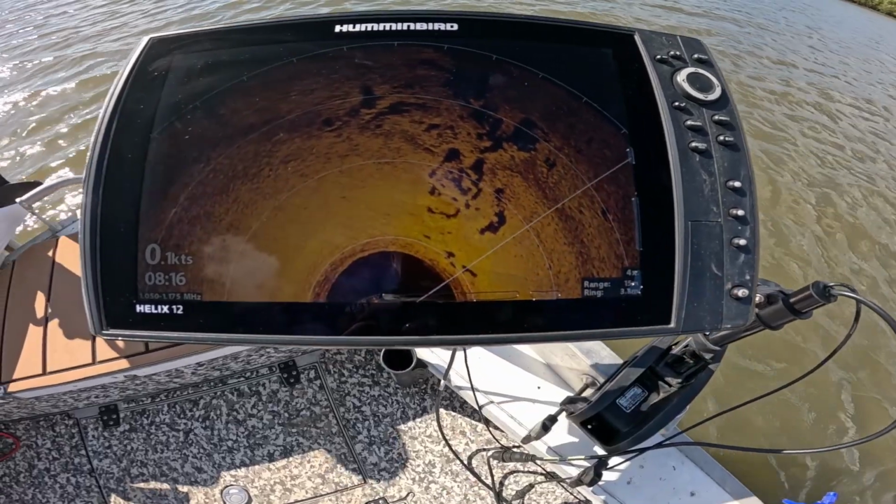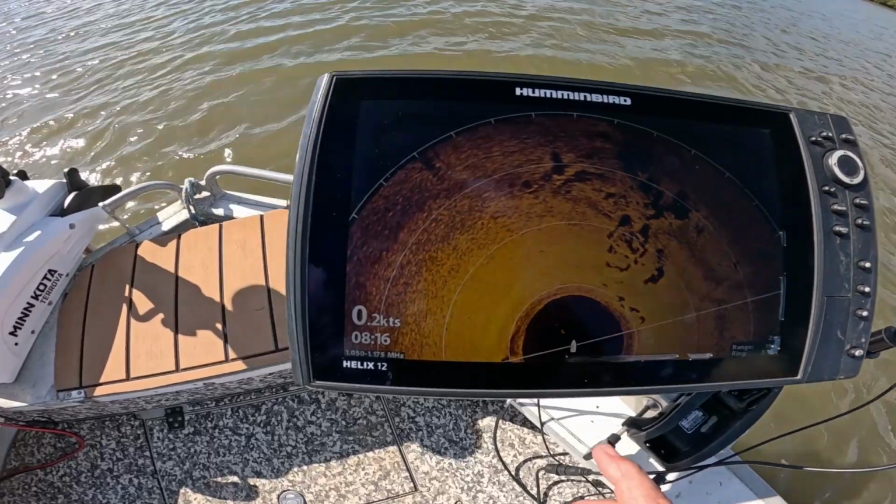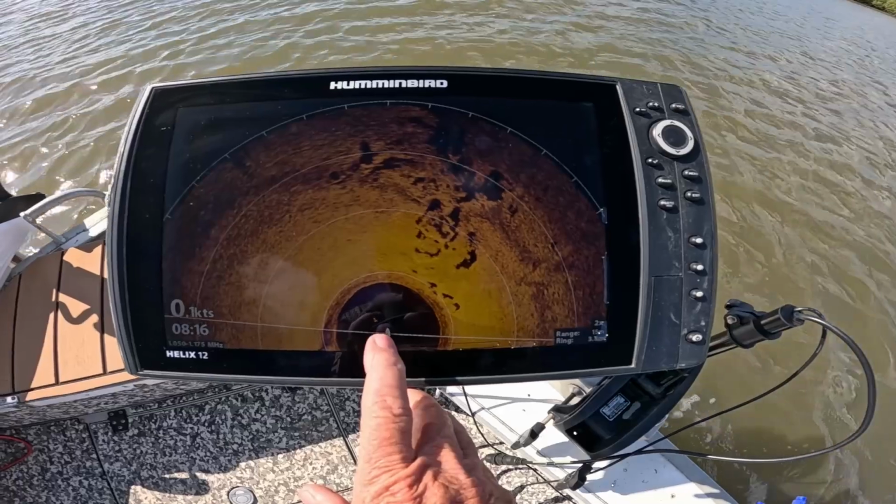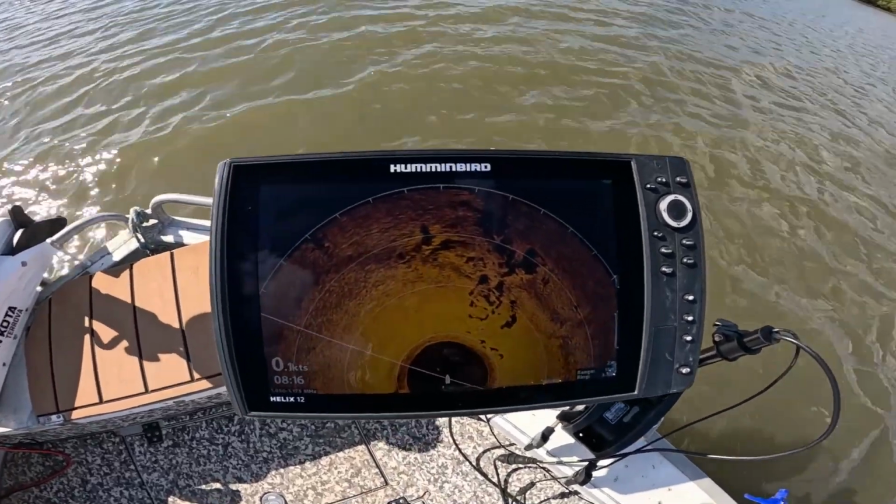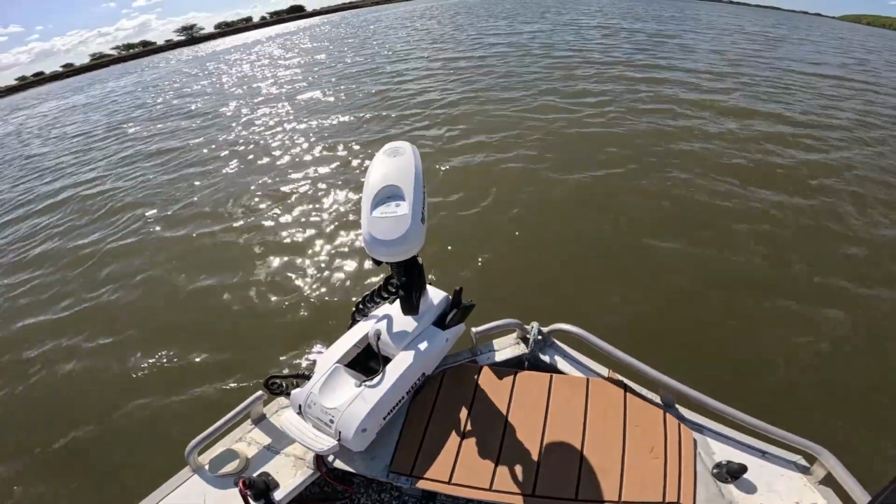There. Now you'll notice the boat is slightly to the right, slightly to the left of the rocky outcrop. So what I do, good old Minn Kota, right, I will press the button to the right once.